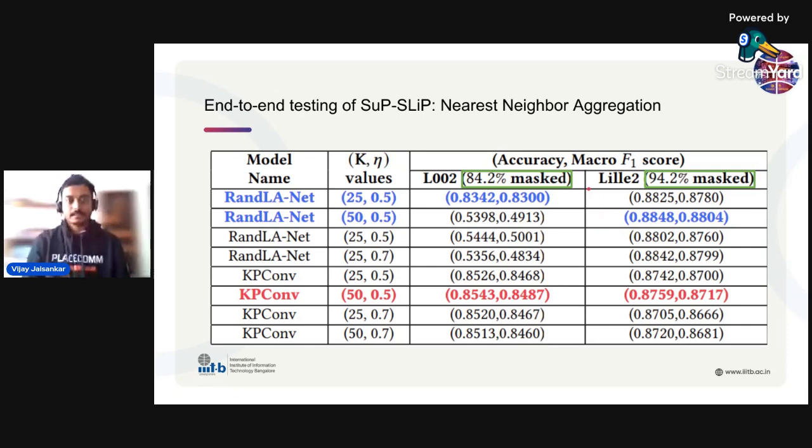Now let's look at the nearest neighbor aggregation with a very large amount of masked points. As you can see, 84% or even 94%. So this means that LIL2 only has 5.8% of points labeled, and we generate the remaining 94.2% of labels. What you can see here, as highlighted in blue and red, is that taking a small value of eta, 0.05, actually gives us really good accuracy and macro F1 scores for both the Toronto 3D and the Paris Lille dataset across different models, RandLA-Net and KPConv, and across different XHop annotation values or annotation strategies.